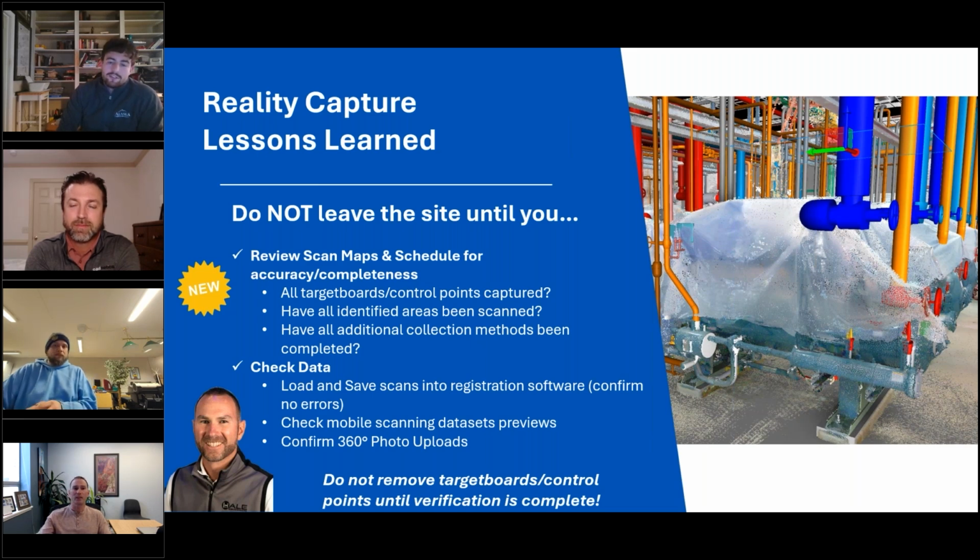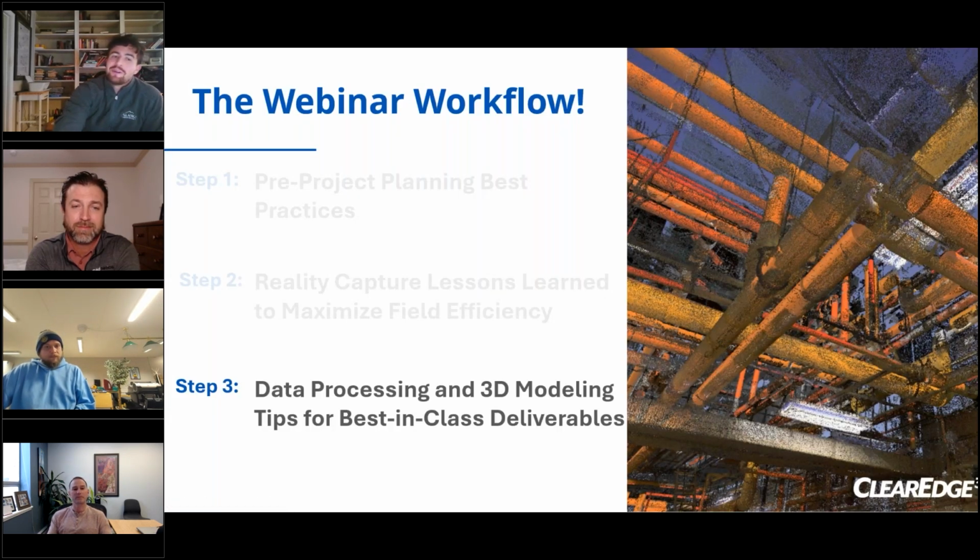Oh, perfect. And so assuming everything goes well on site, then we have the next piece, which is the one where specialty clearance comes in: data processing and 3D modeling. Woo!